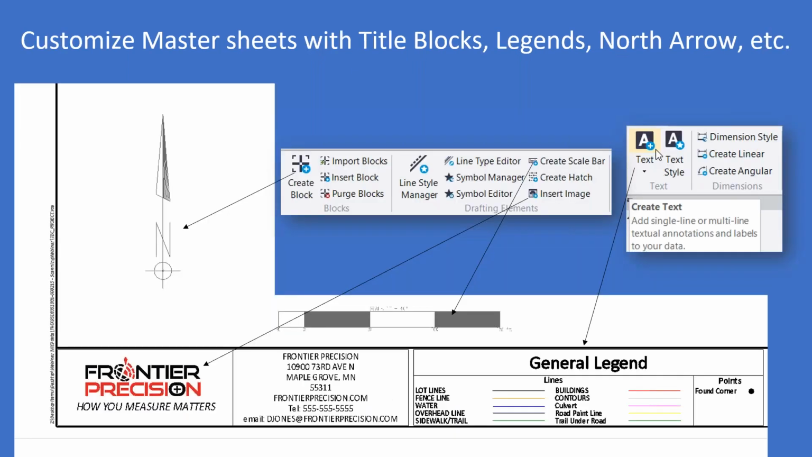Next, customizing those master sheets with title blocks, legends, north arrows, etc. You have a variety of tools on the drafting ribbon to go along with that. So creating a north arrow, creating a scale bar, inserting a logo here that you can see, creating text objects. I created all the different lines here for my legend.